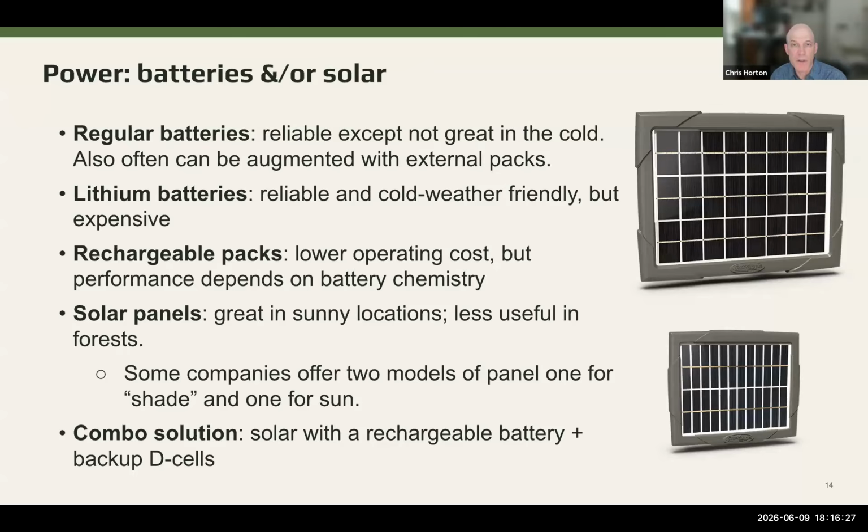Power is another issue. This again is a function of how often you have access. A lot of these will just take regular D cells. Some of them will take lithium double A's. Many of them have built-in rechargeable packs, especially the lower cost ones. And then a lot of them can take solar panels or have solar panels built in.